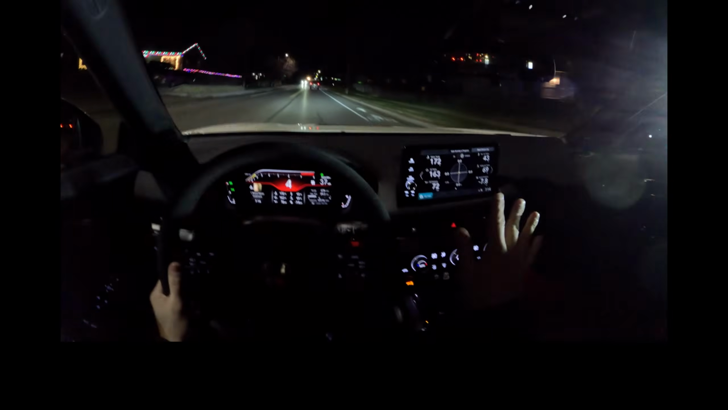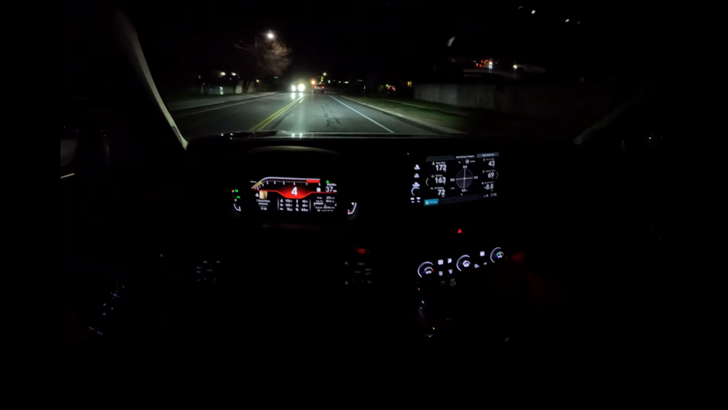I pretty much run on individual Type R settings on everything except for comfort on the suspension.